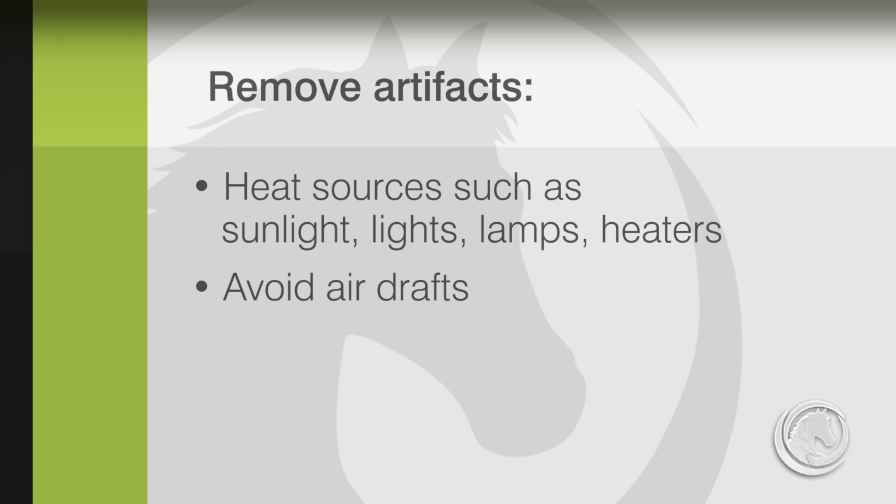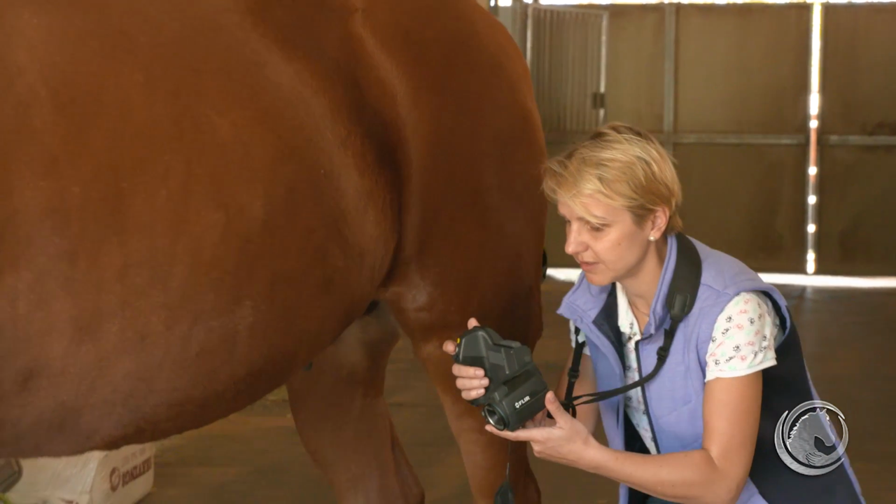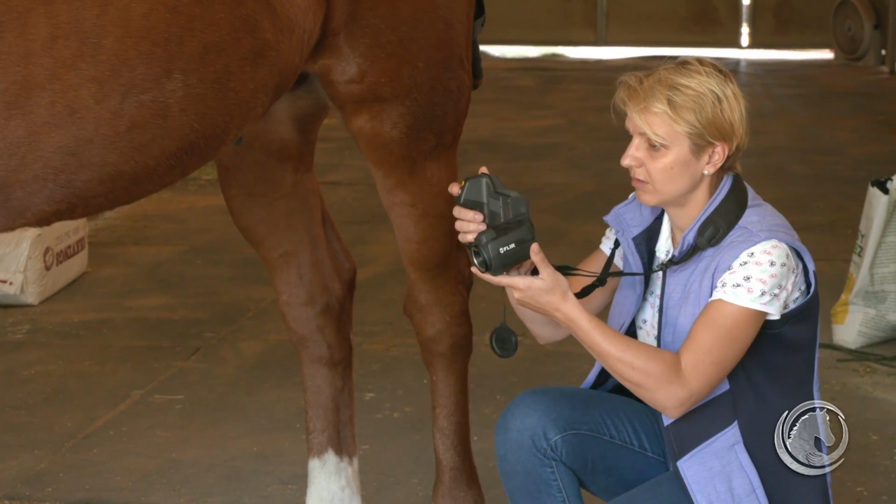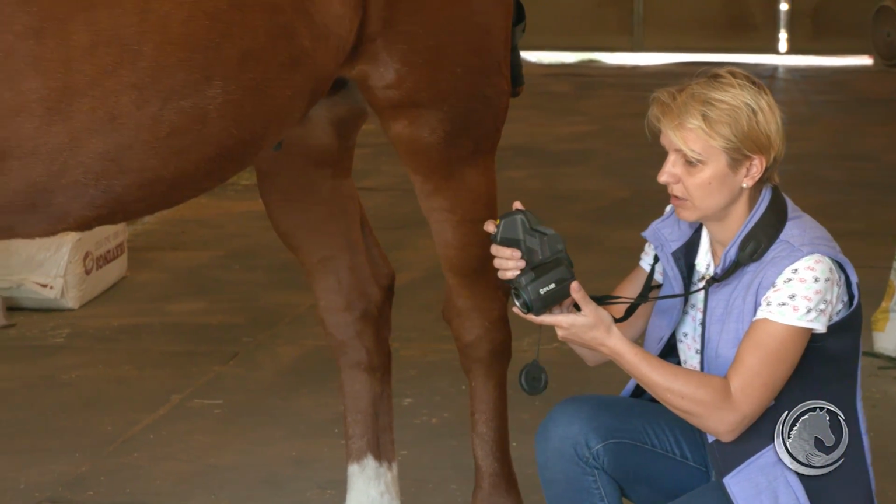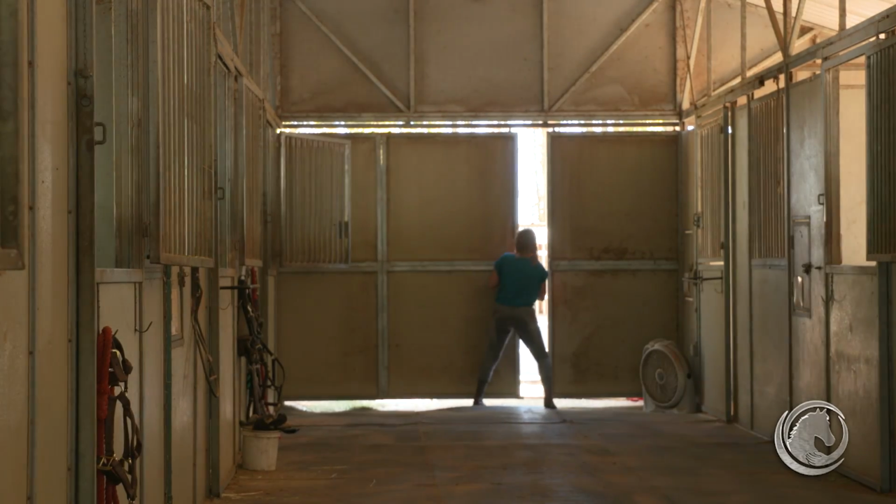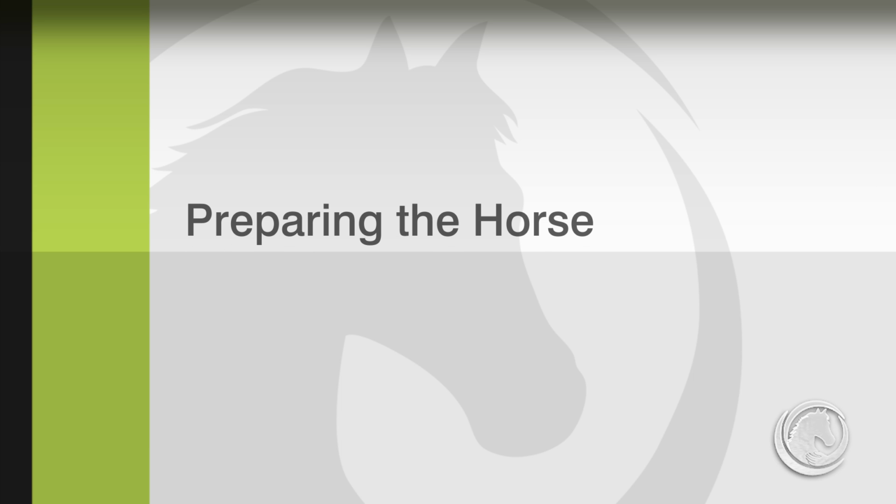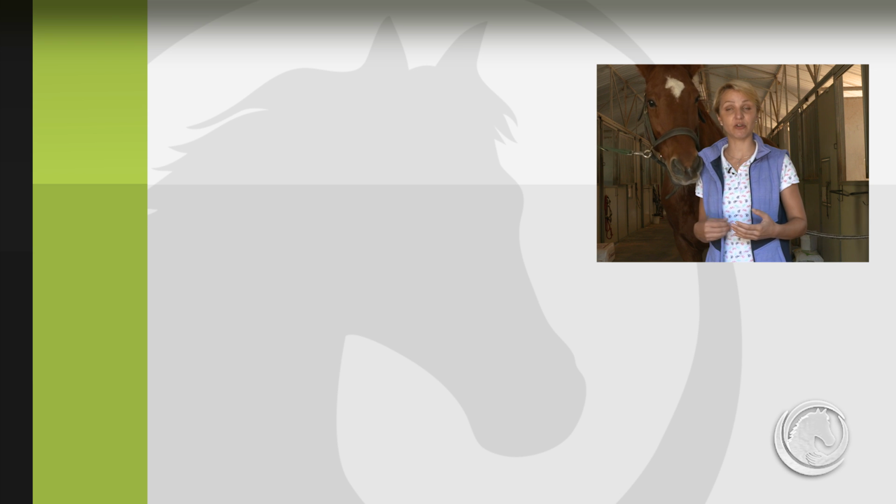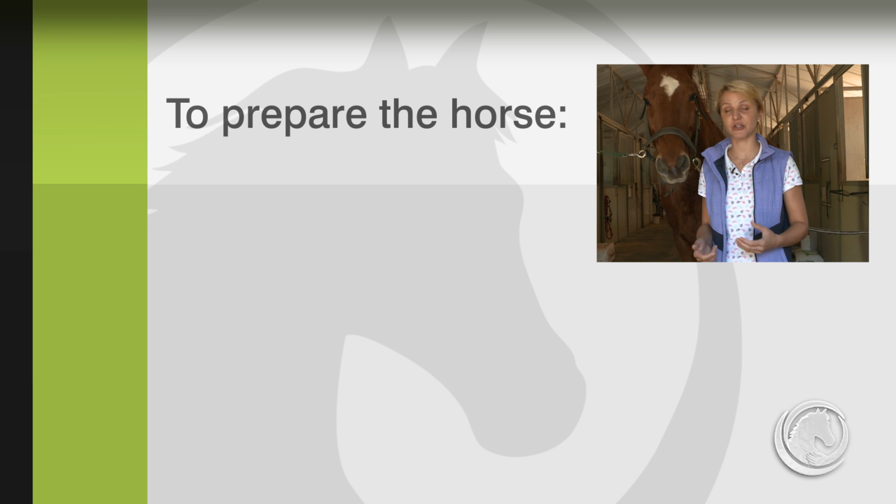Any air drafts should be avoided, because even barely noticeable air movements are able to decrease body surface temperature, especially in the distal parts of the limbs. Windows also should be covered and doors closed. Proper preparation of the horse is equally important. There are 4 things which you have to take into consideration to prepare the horse for thermographic examination.